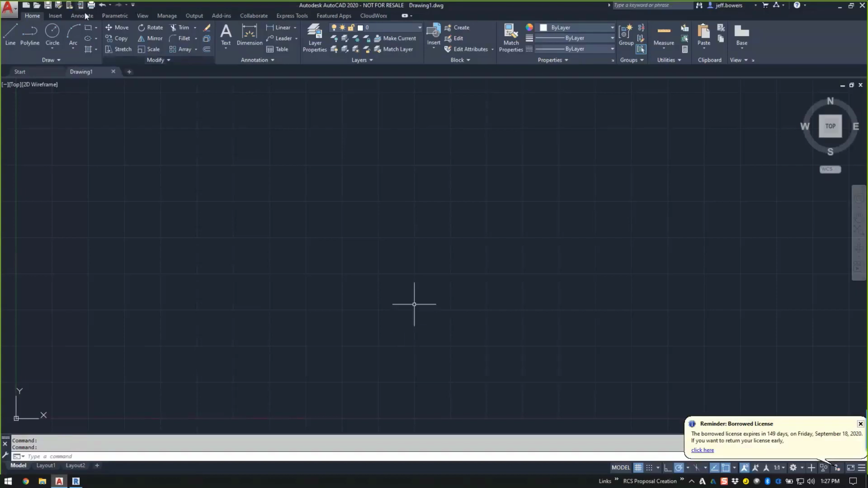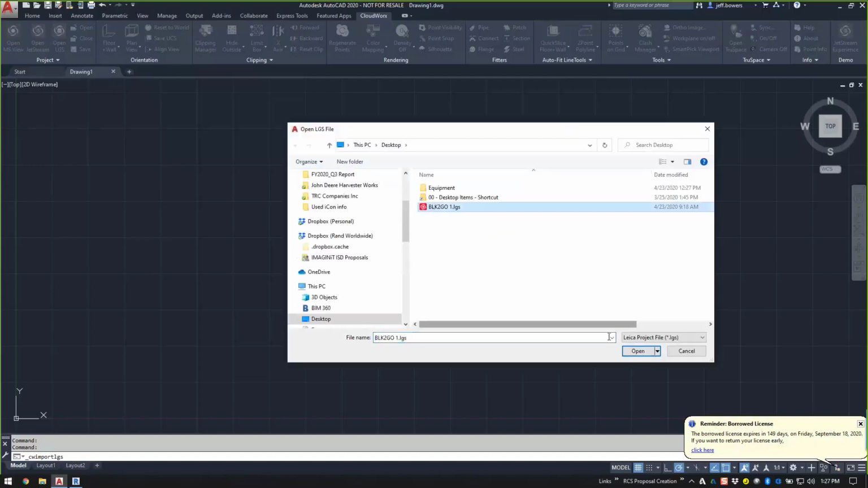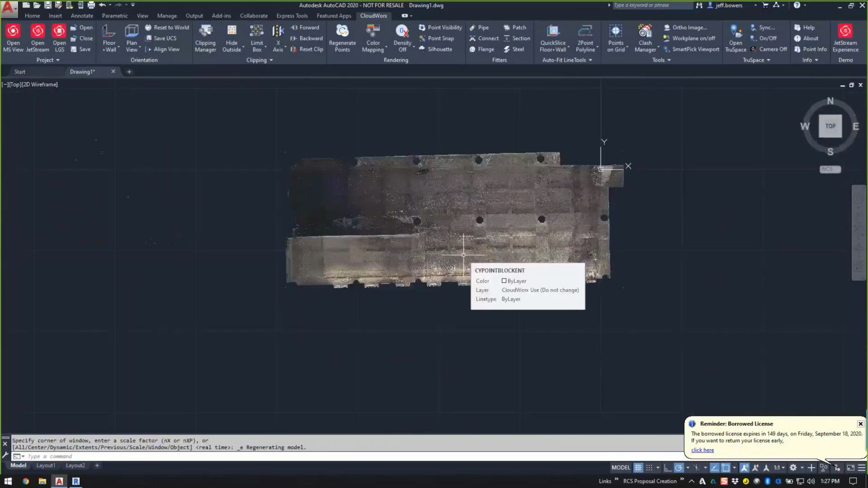I am going to come in here utilizing the Cloudworks tools. Cloudworks is a Leica software that sits inside of AutoCAD or Revit. I am now going to open up that LGS file. All right, let's bring it in. We'll pick this one. There it is. And I'm going to hit OK. So there's our point cloud that we want to start working with in AutoCAD.